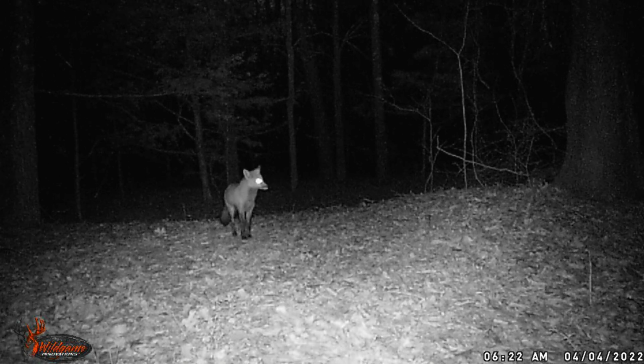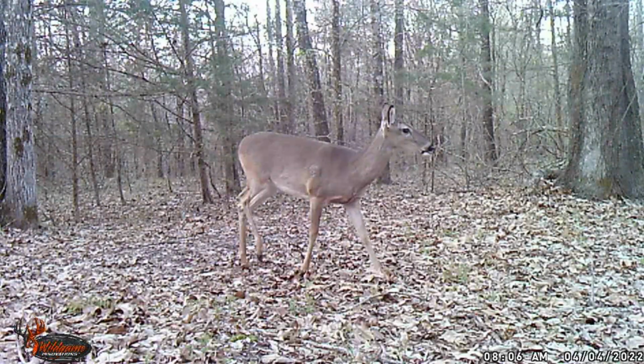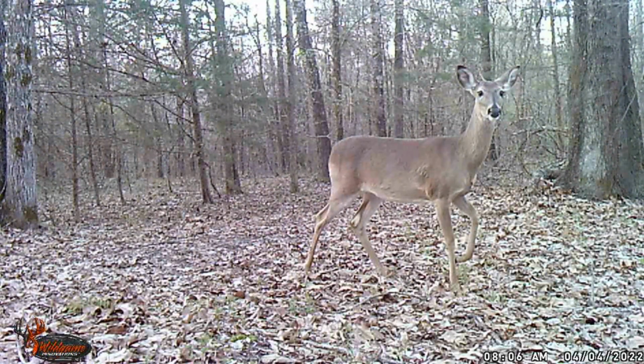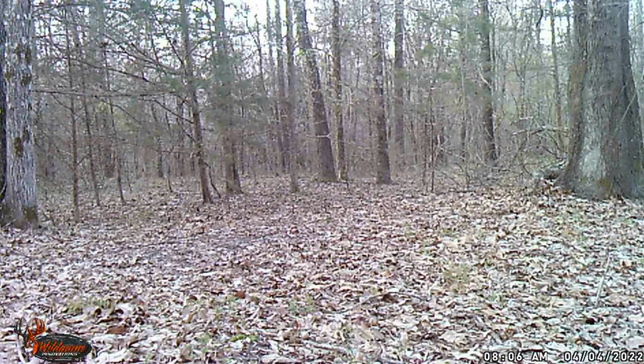Look at those eyes. Oh, is it limping? Looked like it was limping. No, it was just hopping. Beautiful doe. You can tell it's a doe by the long nose and the hind quarter there. Beautiful doe.